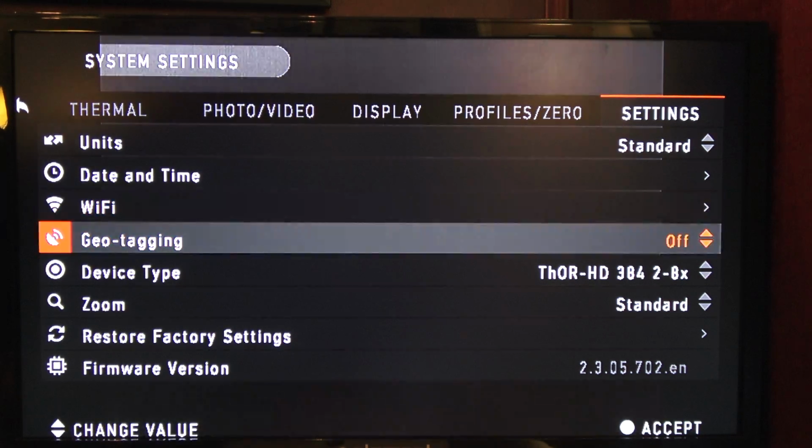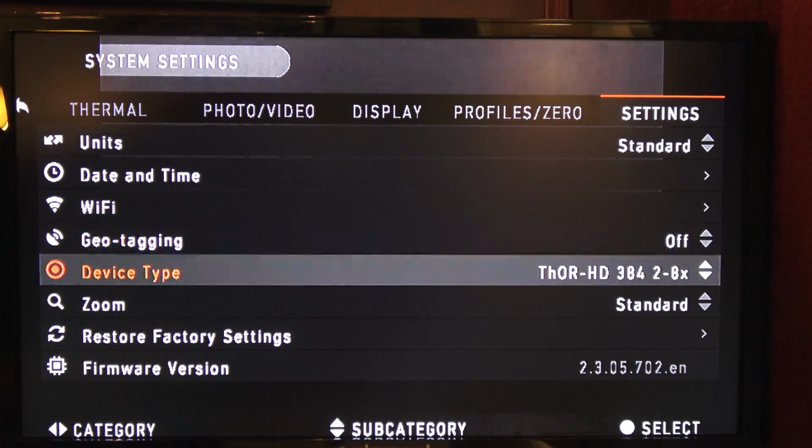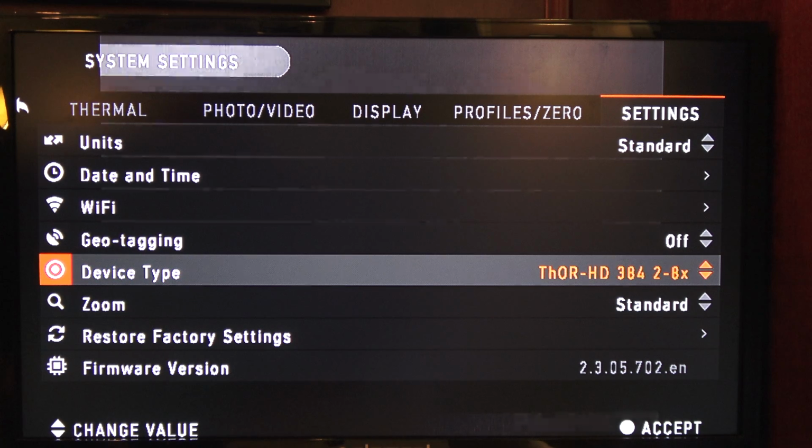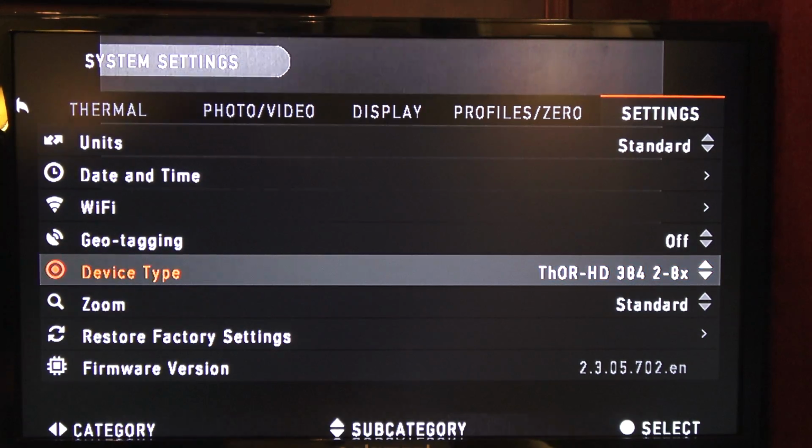Geotagging, I'm going to turn off, just because I don't want to geotag my spots. Device type, you need to select the device type if you're using the ballistic calculator. It's actually already pre-selected for ours, which is good.